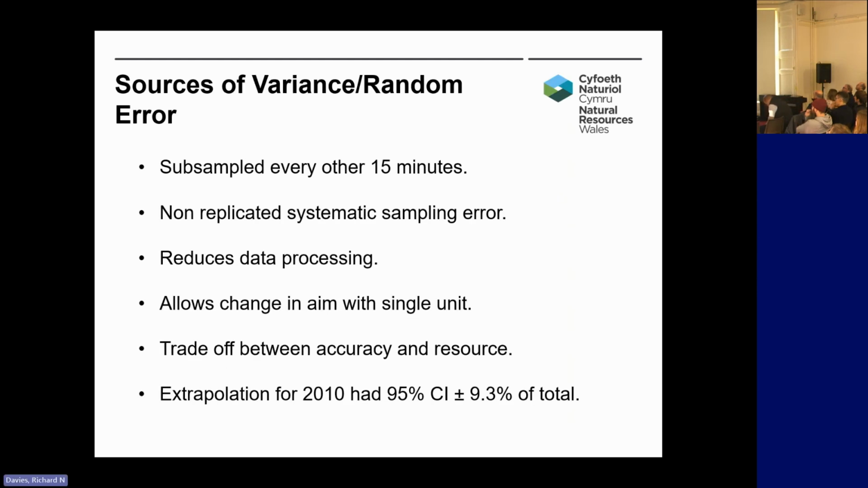Okay, so moving on. Another source of error that I like to consider is from subsampling. Now, we've spoken about the time taken to process this data earlier. An approach we've taken to reduce this is to subsample the data. So we collect the data in 15-minute files, and we basically process every other 15 minutes. Now, a lot of stakeholders and anglers struggle with this concept, but we find that it's quite a useful way of reducing our processing.